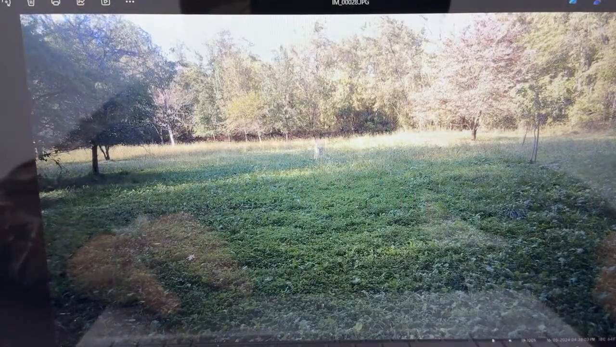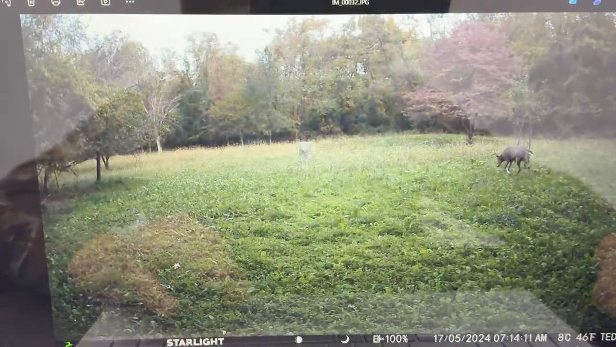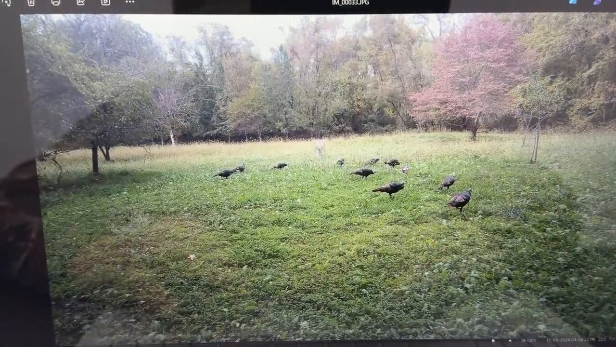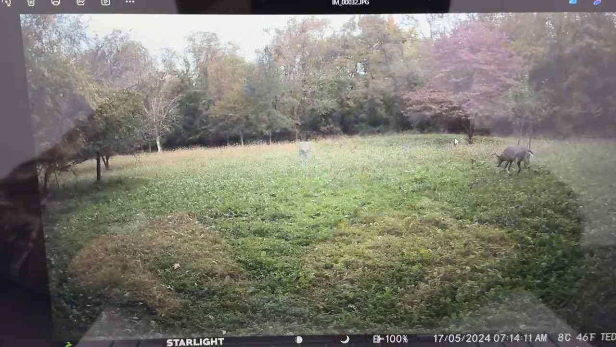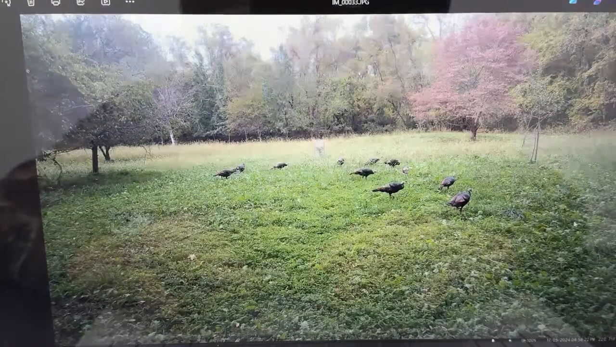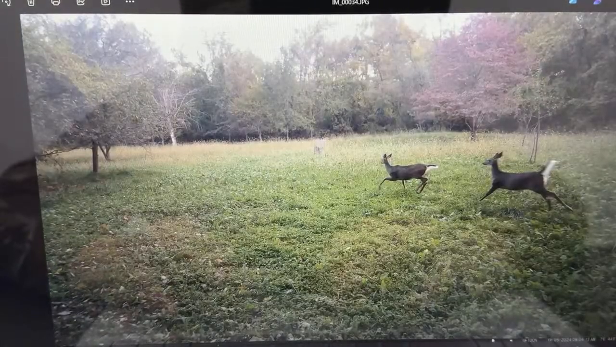Just an 11 point in there, nothing. There's some raccoons. Doe. There's a buck over there. That's Theo's buck right there, guys. You can see that buck right there. Let's see if I can zoom in a little bit. Yeah, that's Theo's buck, I think, right there. Maybe. I don't know. Looks like Theo's buck. I can't tell. I think there's another better picture. Some doe running.